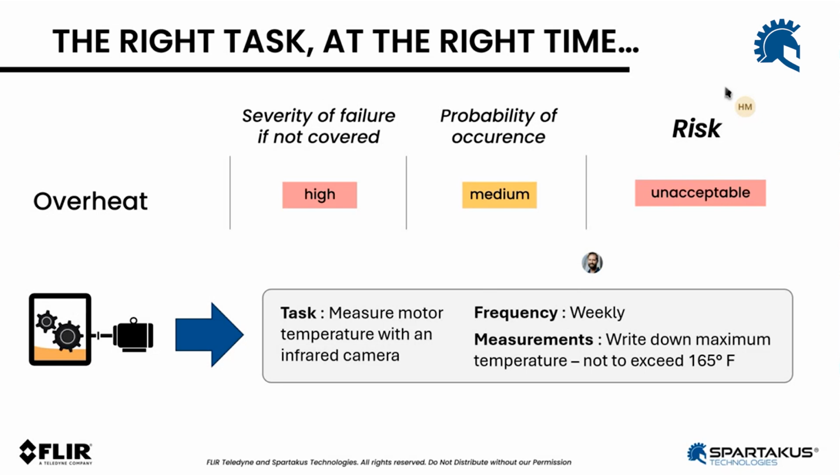And with triggers, but it ends up with your risk priority number and the probability of occurrence. Here we said it's medium. So we figured going there weekly with a camera, taking a temperature measurement would be sufficient to mitigate that risk.